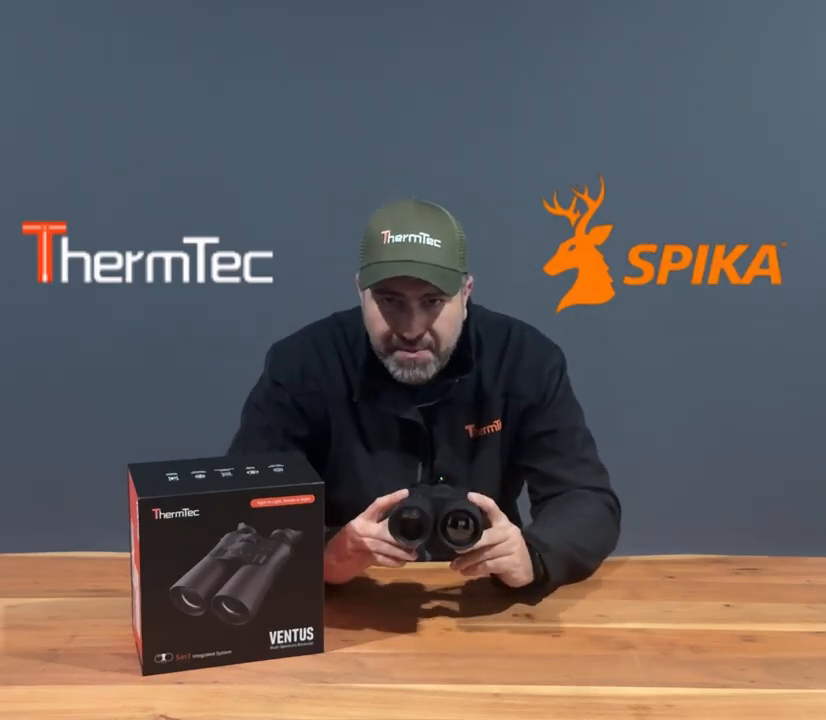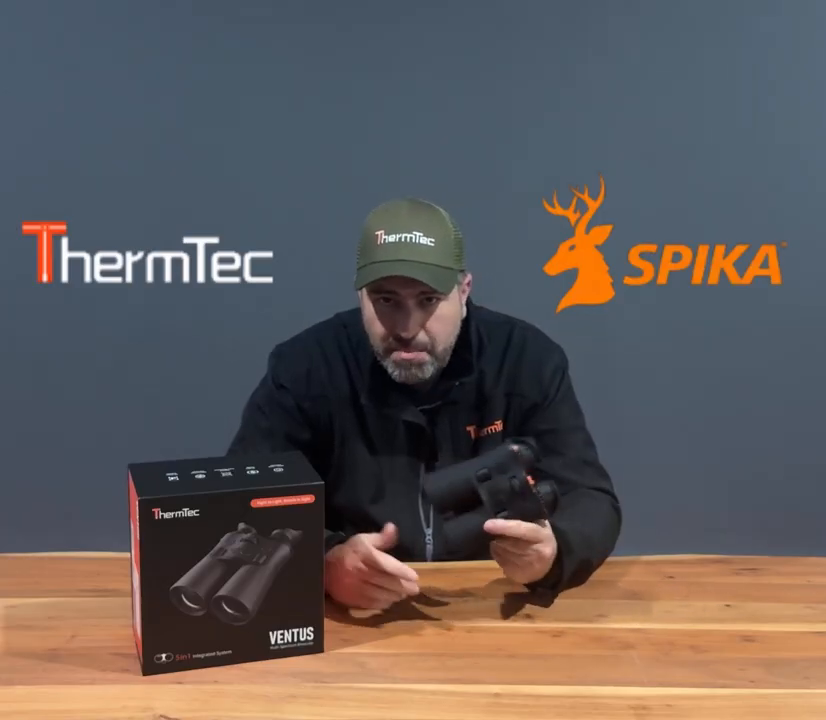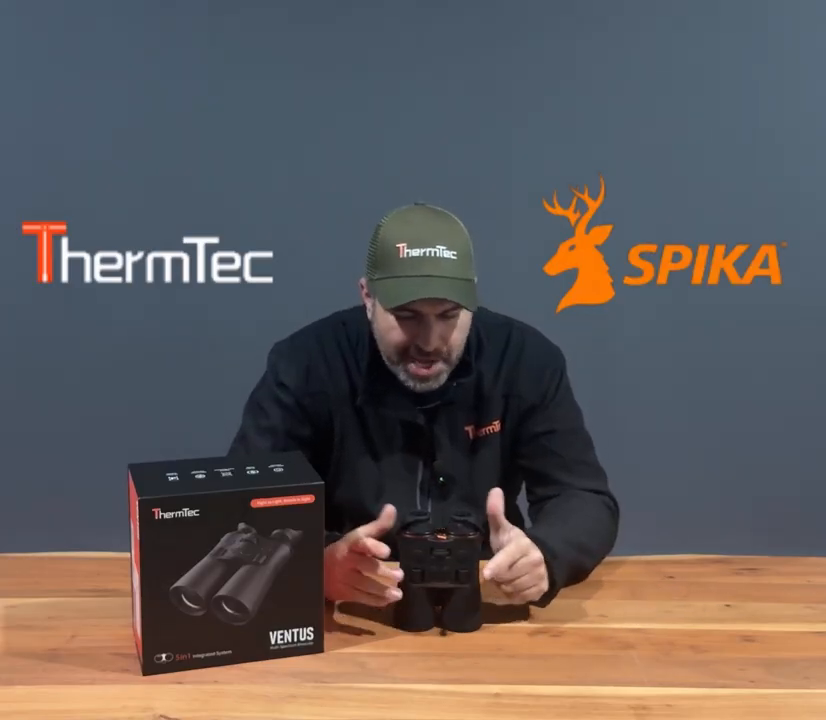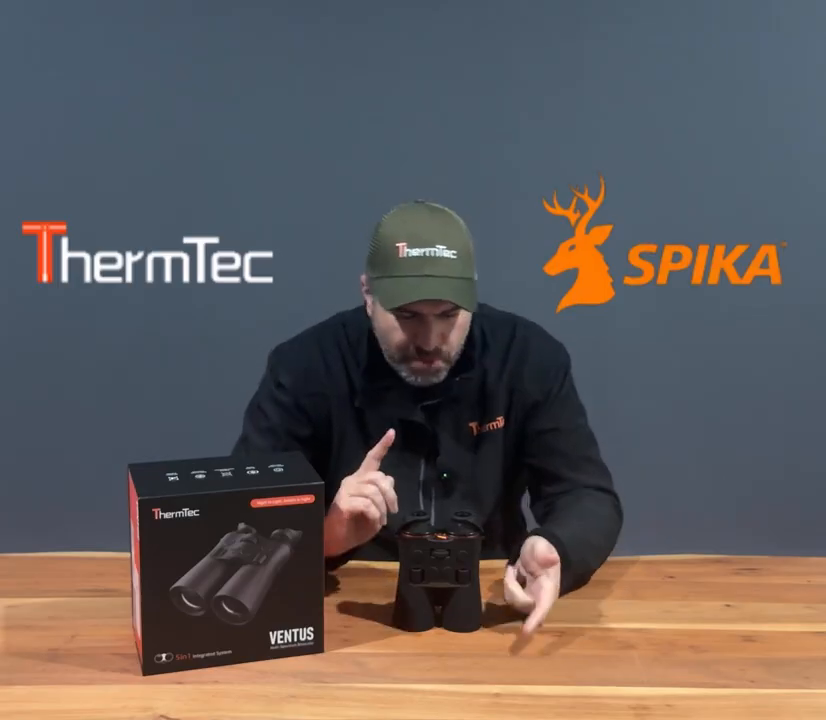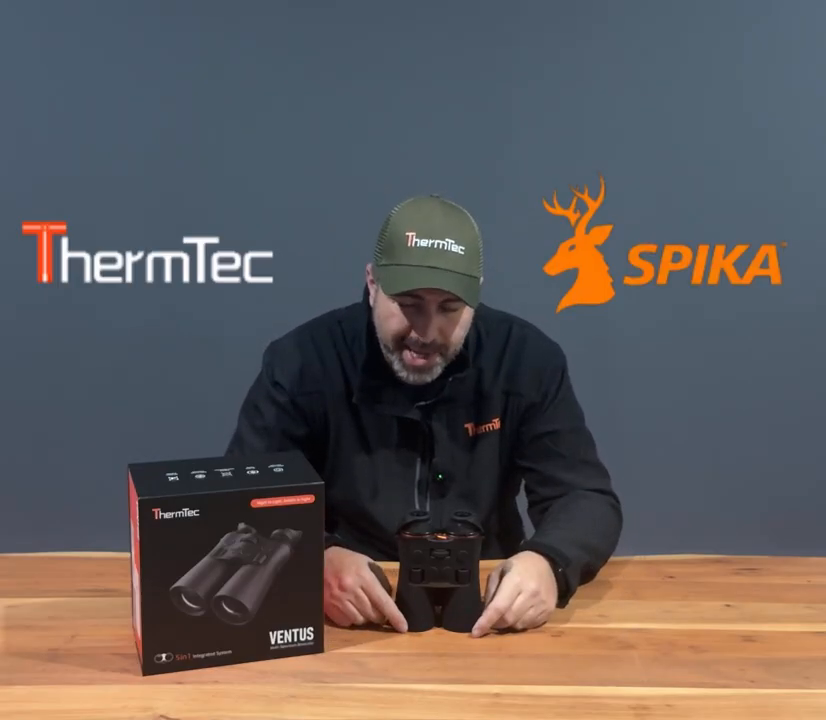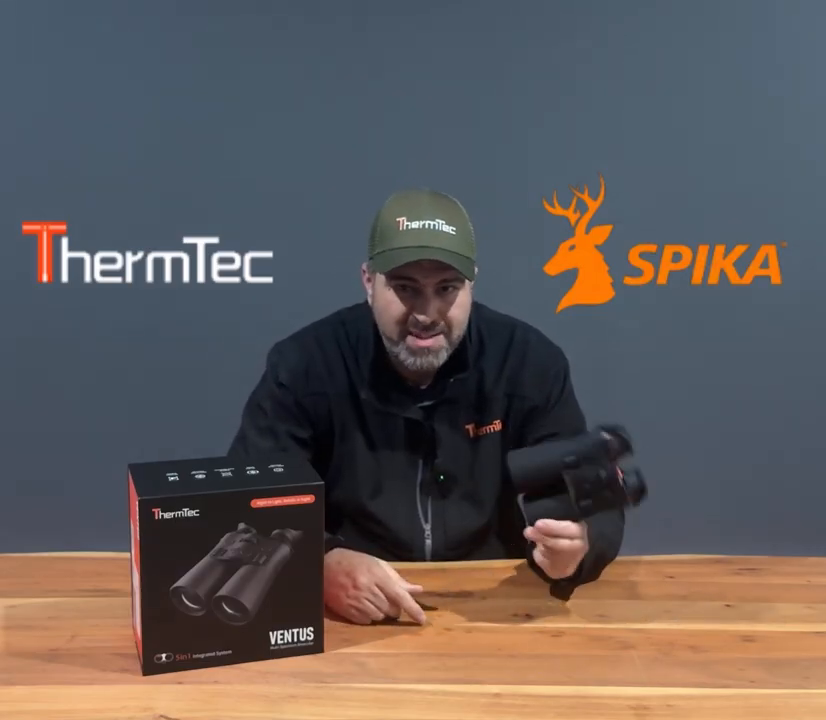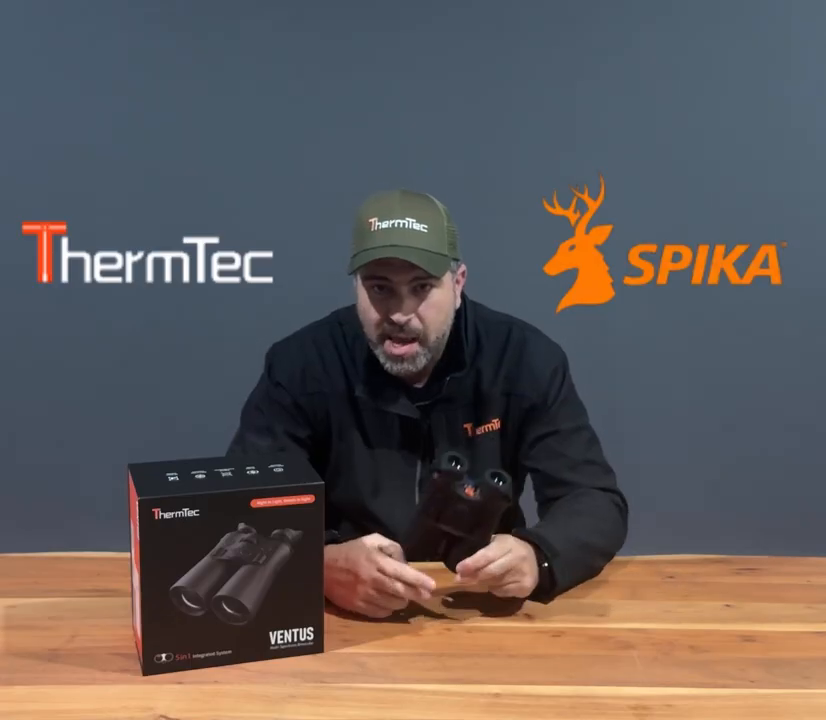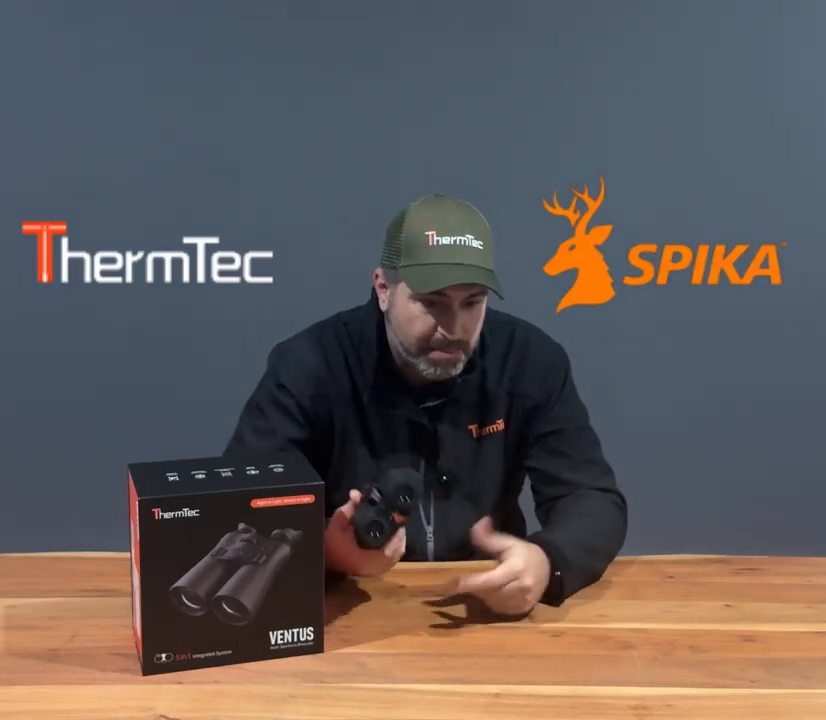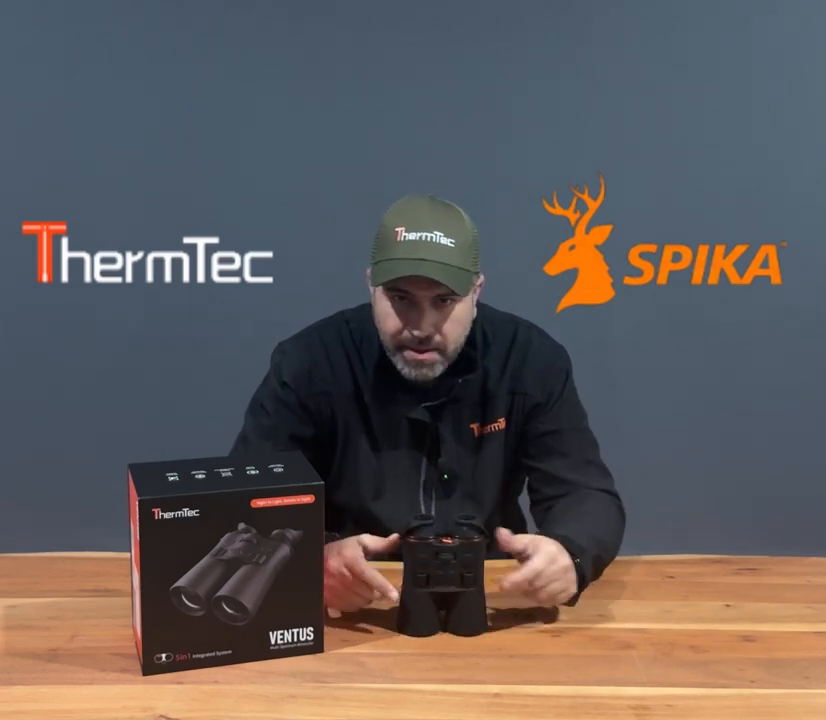Your wireless connectivity, you've got your integrated Wi-Fi hotspot. So again, your mobile app, transferring your data, whether it be photos, videos, forwards, backwards, firmware updates, all goes back to the ThermTec app. And you've also got the navigation sensor. So you've got a built-in digital magnetic compass, and you've got your azimuth tracking as well. So, I mean, I don't know where they put it all, but it's there.